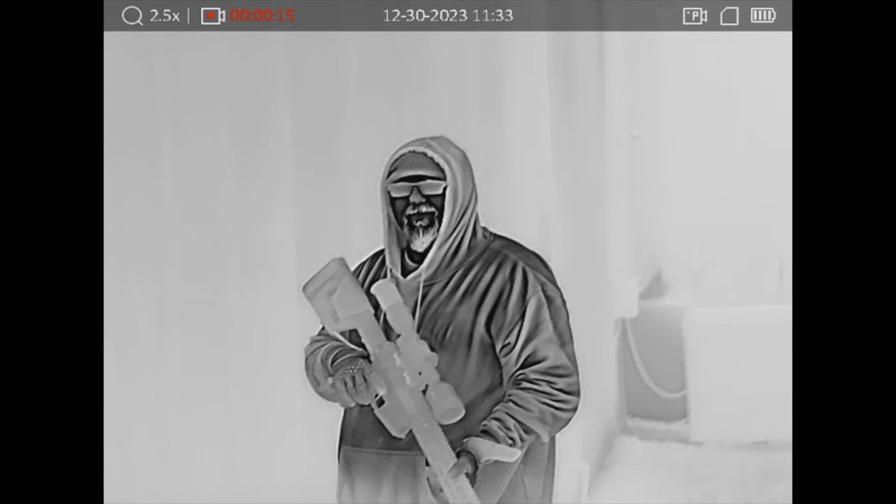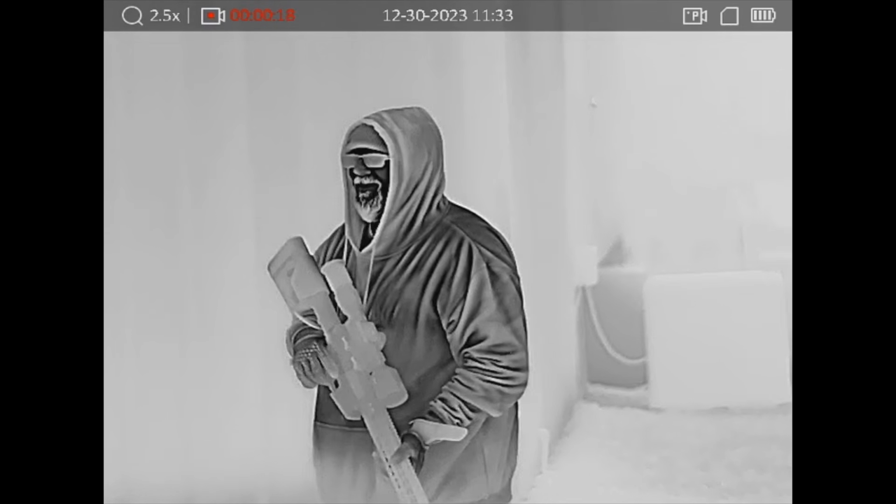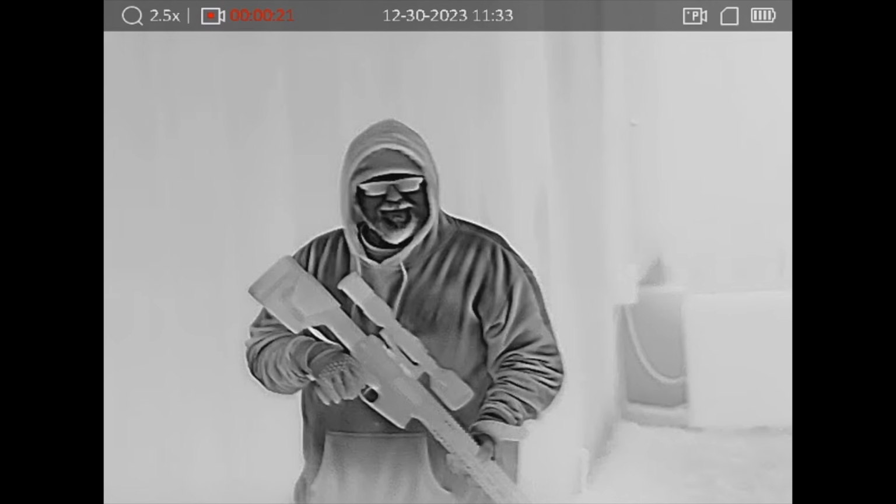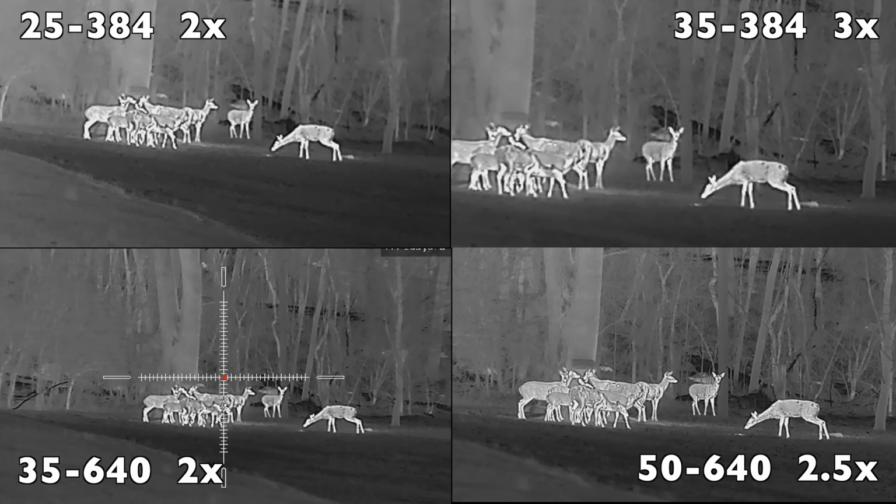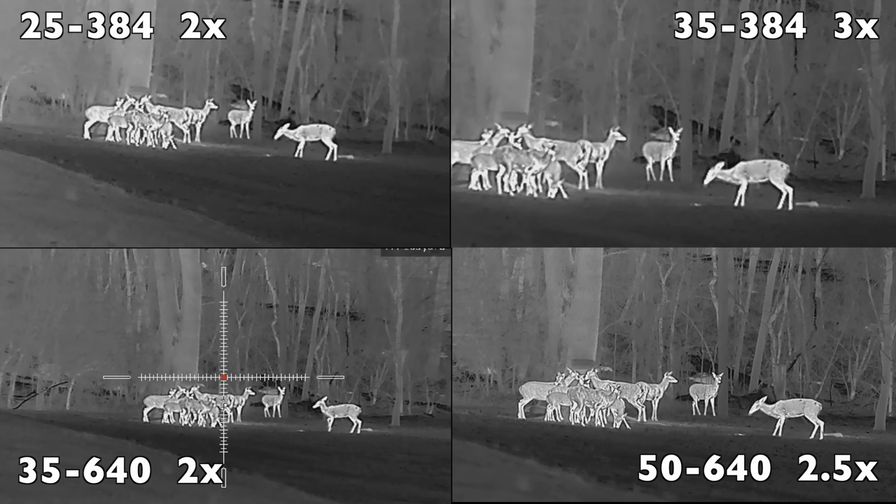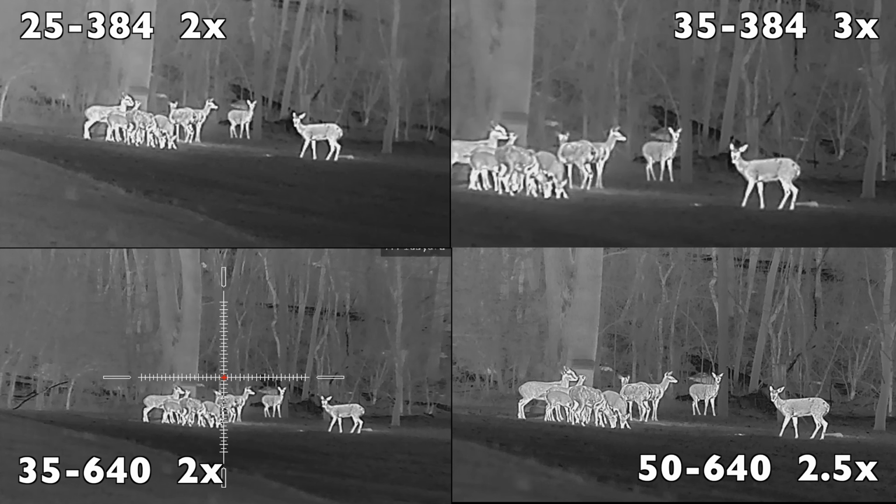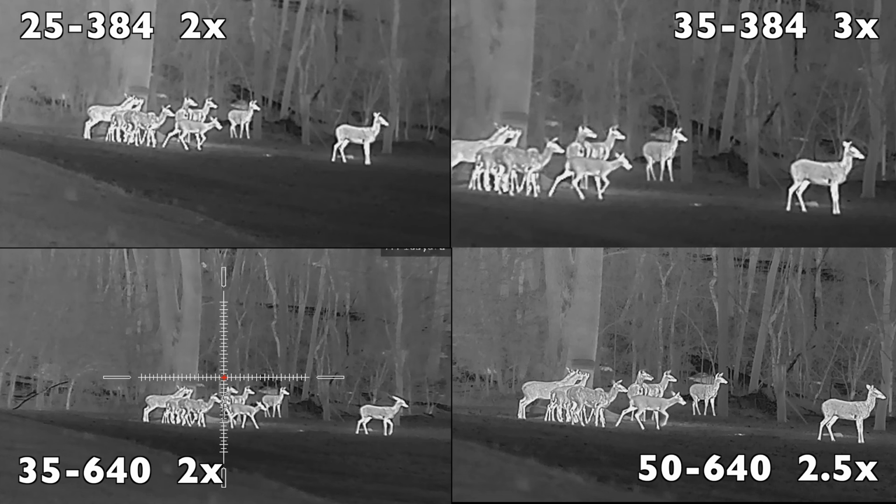The Rattler V2, no matter what model you pick, is an amazing thermal optic that is very well thought out and a huge improvement on what was already a very good and impressive optic. While we covered a lot in the video, these optics do so many small things you could almost go on forever. Features like recoil activated recording will automatically start recording whenever the gun is fired and buffer a few seconds before and after.